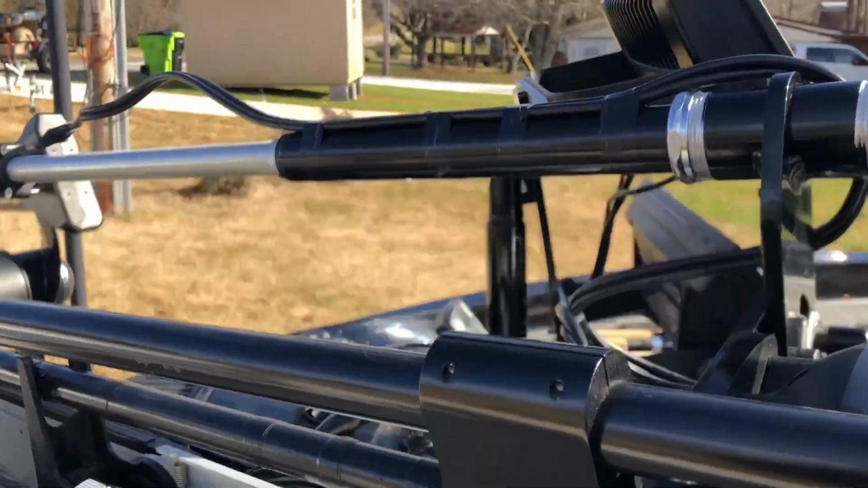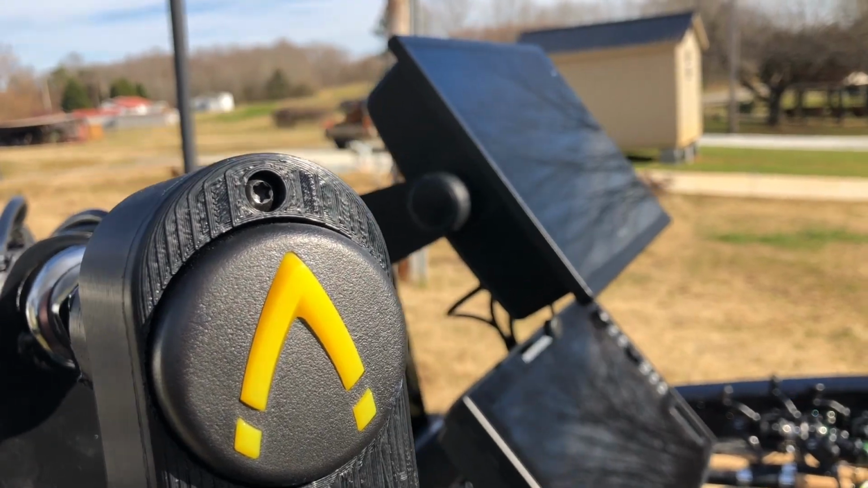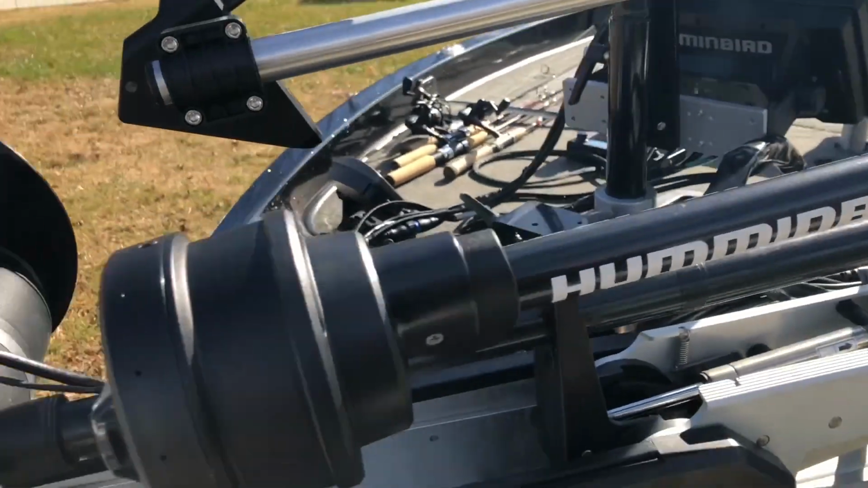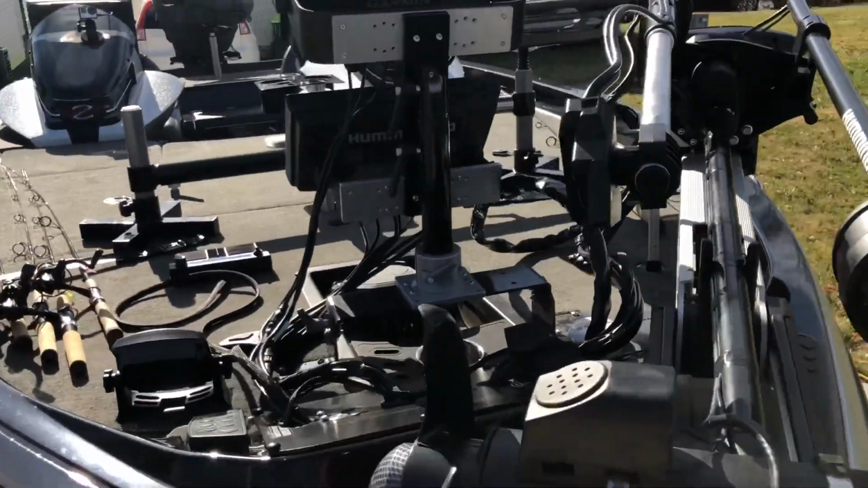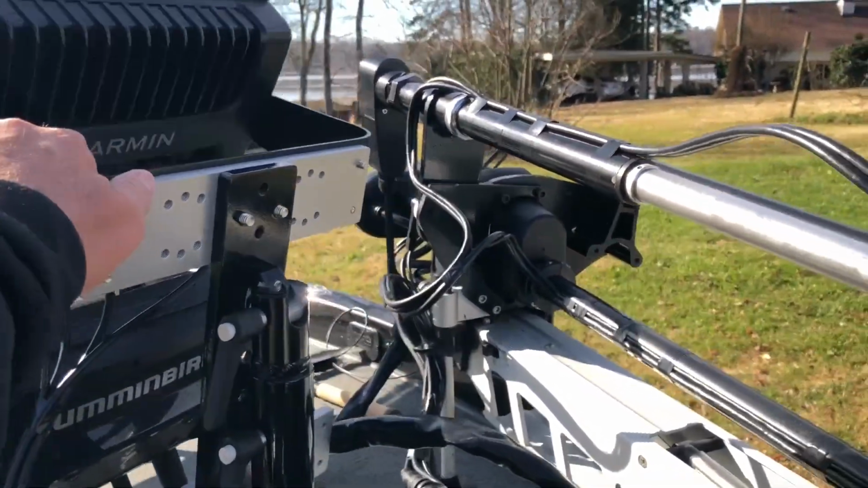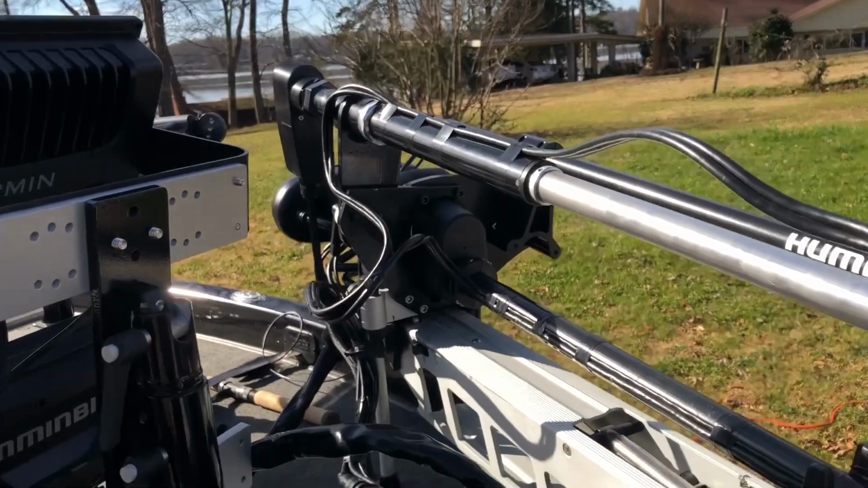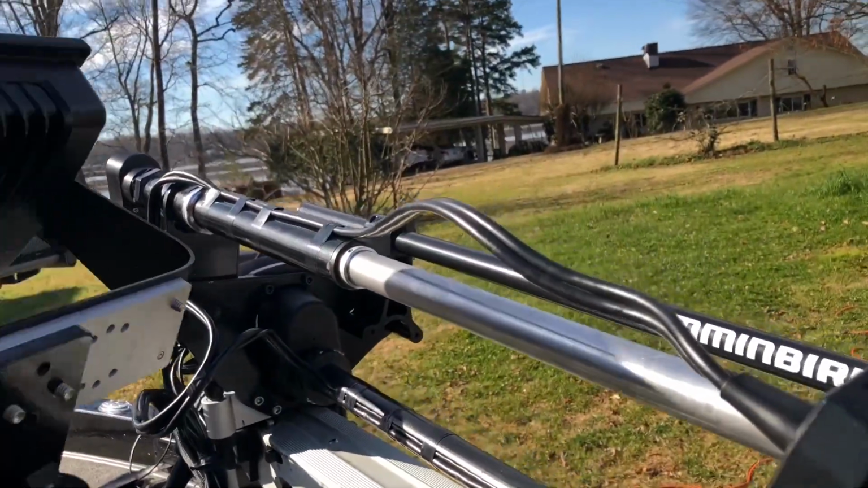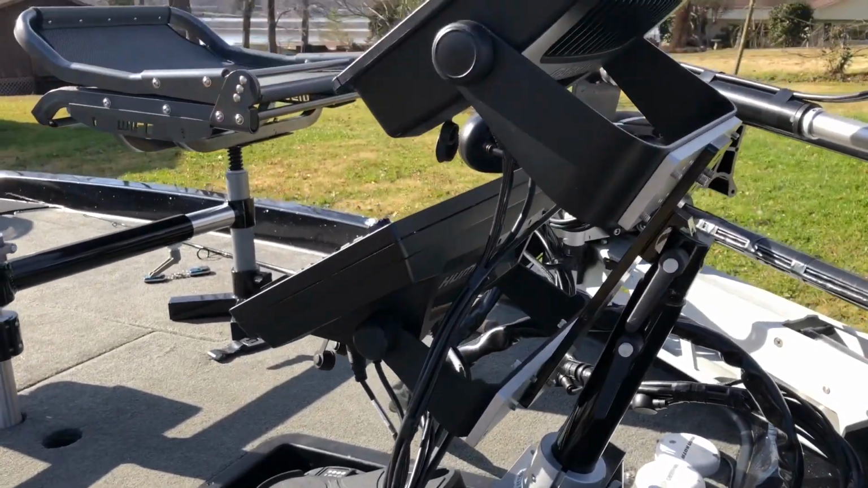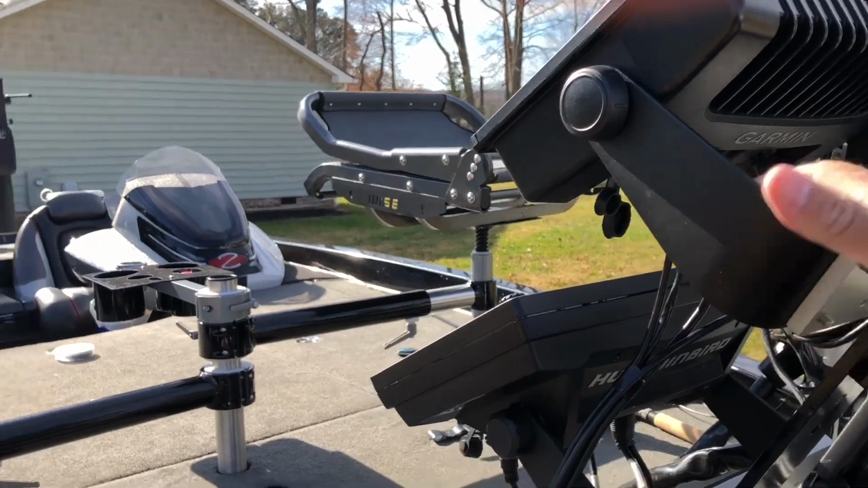And what's neat about John's double seat stand mount, I keep wanting to call it grandstand mount, because he makes another unit just like it that's taller, is you've got the functionality to just move it out of the way real quick. So I can lift my trolling motor up, and if I want to move the mount back down, I can do that. And actually, when you're going down the water at high speed, this thing doesn't move any.